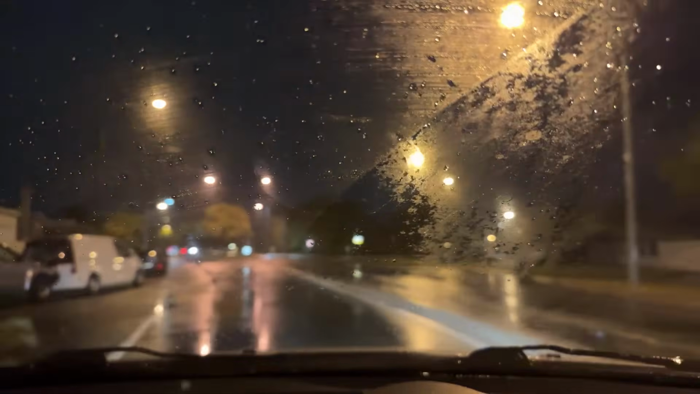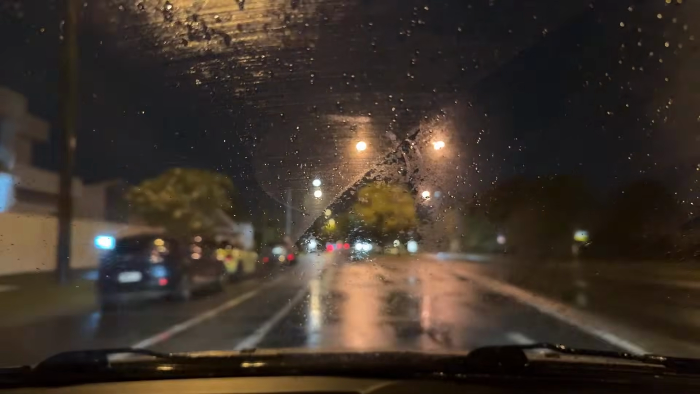All right, so I'm going to try and do this without a map, without the GPS. So it's straight through here, and then right at the next roundabout. Are you going to pull out on me? Are you going to pull out? Well done, Mazda 3.